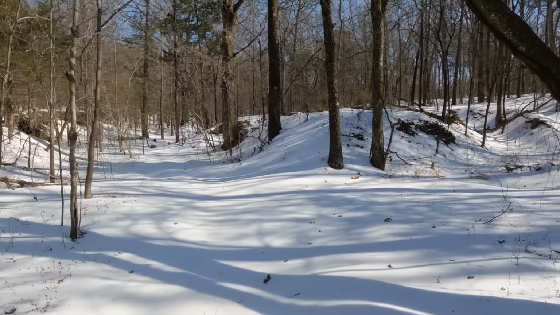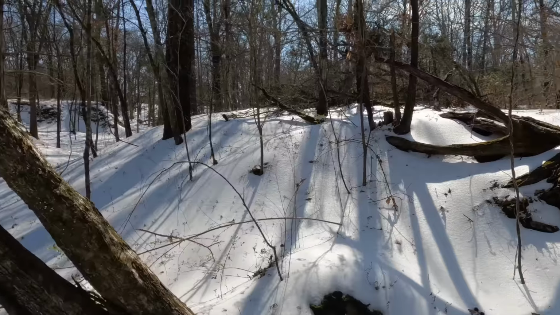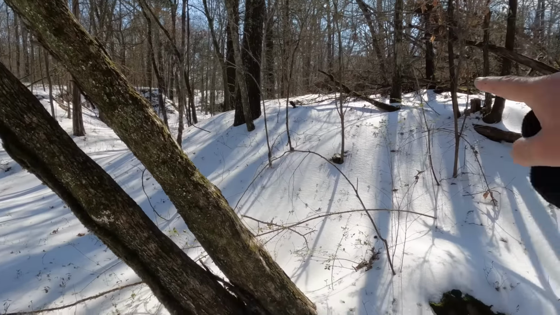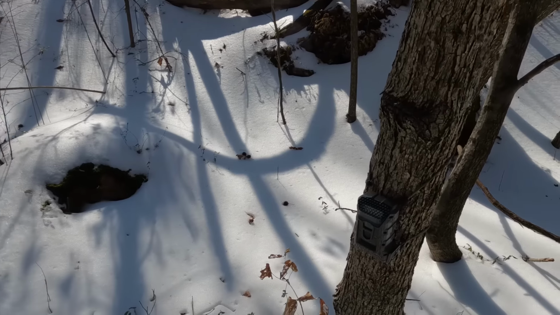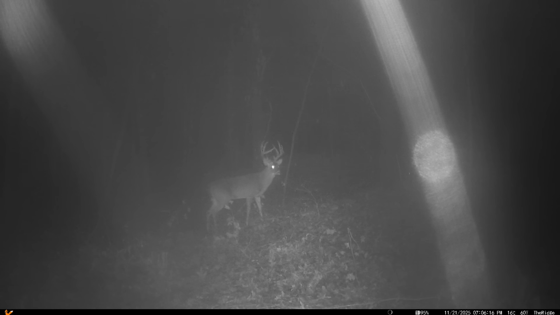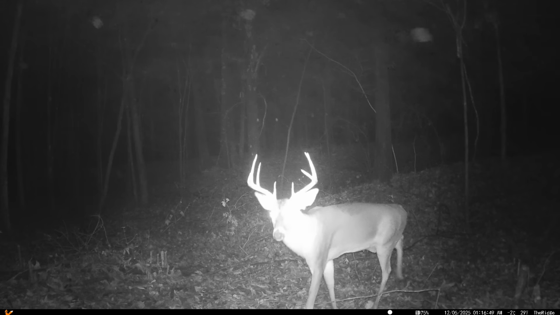Okay, I call this the valley. Had a big tree go down over there, and right there is a huge trail that goes up. Of course, I got this guy. Let me get him changed out. Ooh, another ghost. Look how tall the rack is on that one. Ghost of the woods. Man.